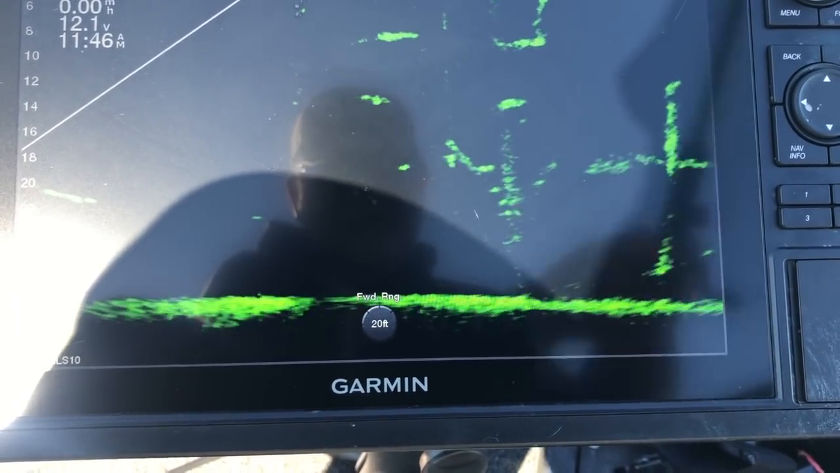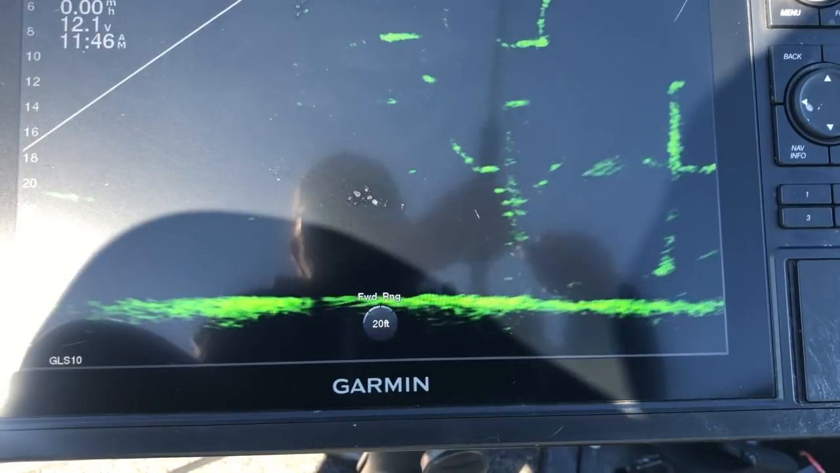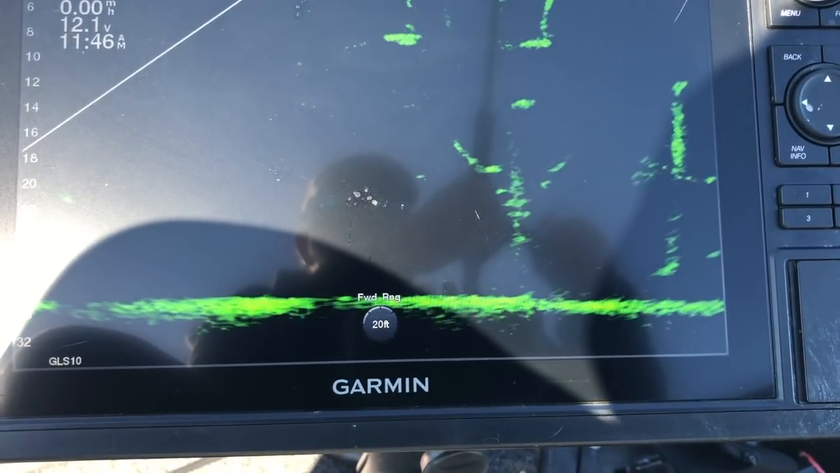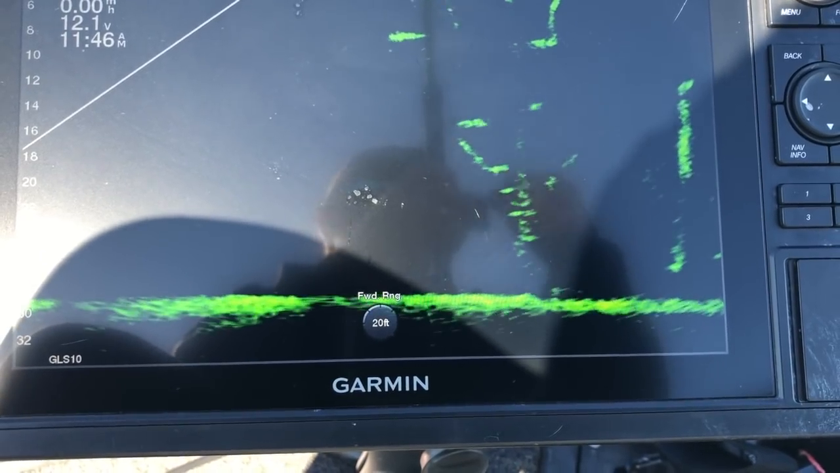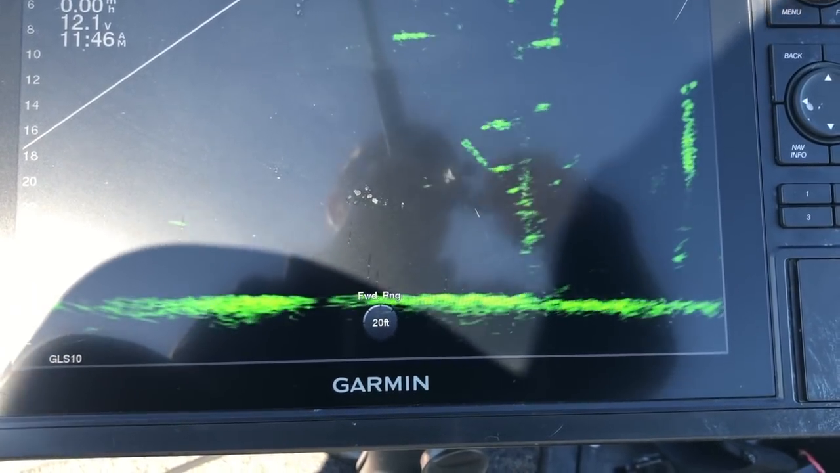Got one checking it out. There he is. Oh man, he's a fighter. Good grief, that's got to be a black. Yeah, big old black.